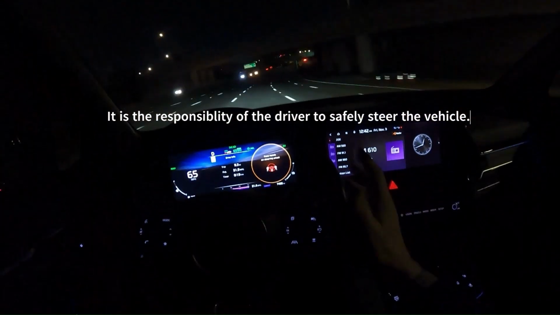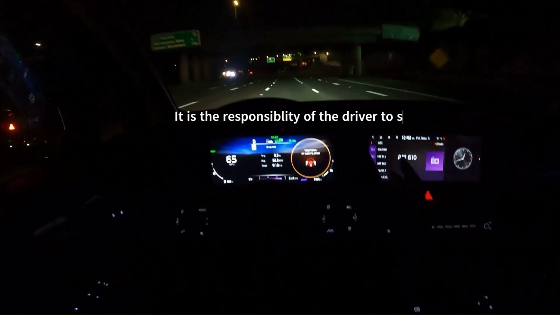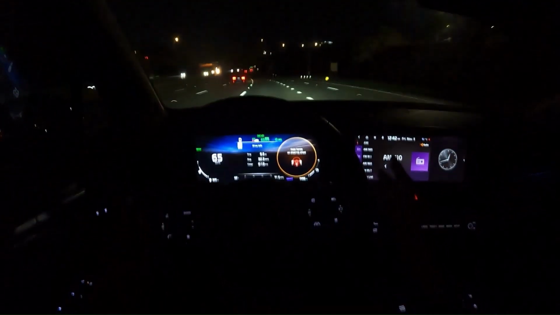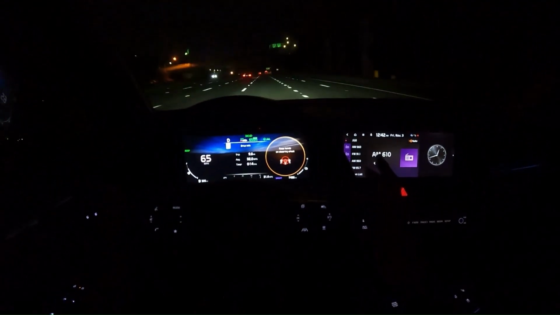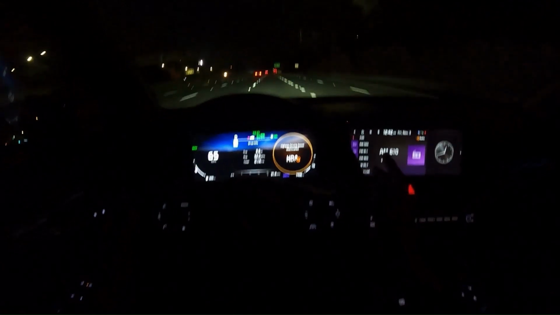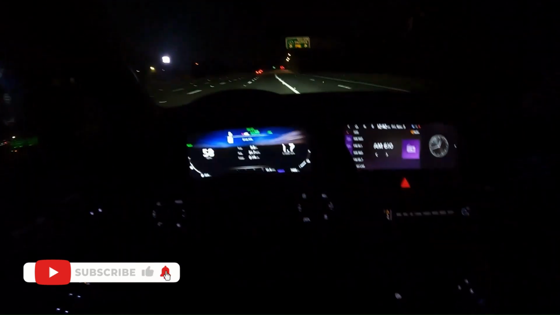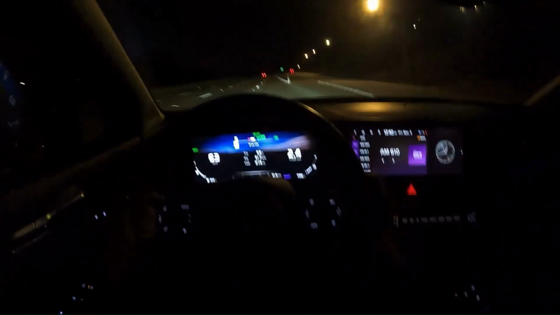Then it turns red and it starts giving you a chime. Then it finally deactivates the highway driving assist. And it goes back on as soon as you put your hands back on the steering wheel.